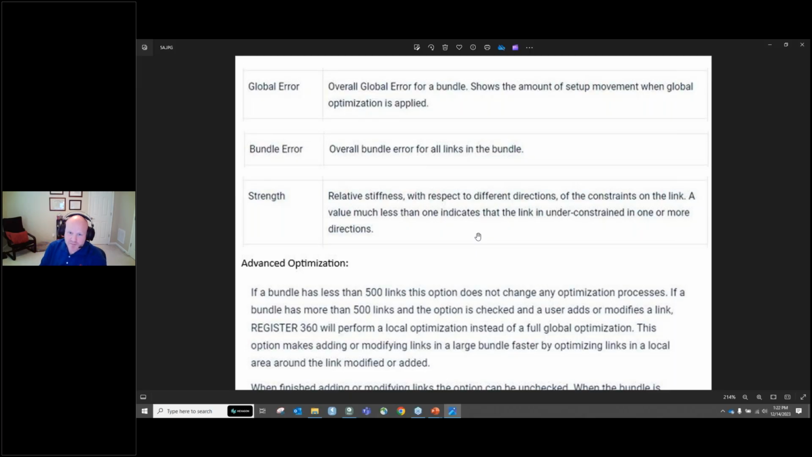The bundle error is the overall error for all the links in the bundle. And this is a major difference between Register 360 Plus and Cyclone Register Core. Cyclone Register Core gave you error vector and bundle error, but it wasn't really persistent and in your face. And it also would give you that little histogram that would show you the cloud-to-cloud fit. And it would say, this cloud-to-cloud fit within 7 millimeters, and then that window went away and you never saw it again.